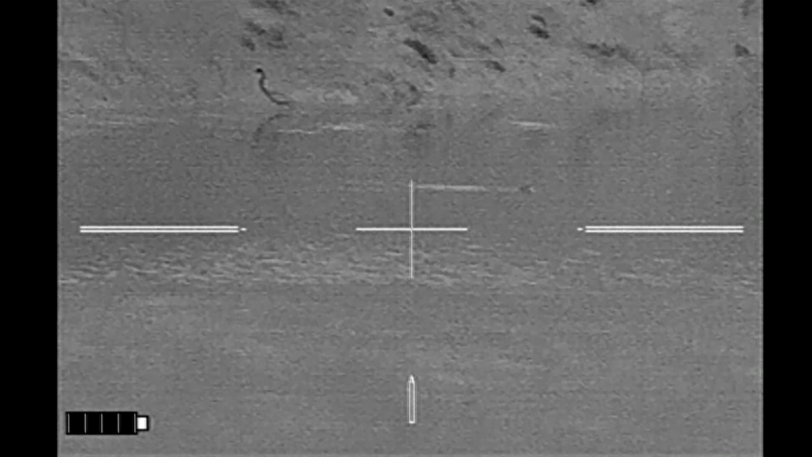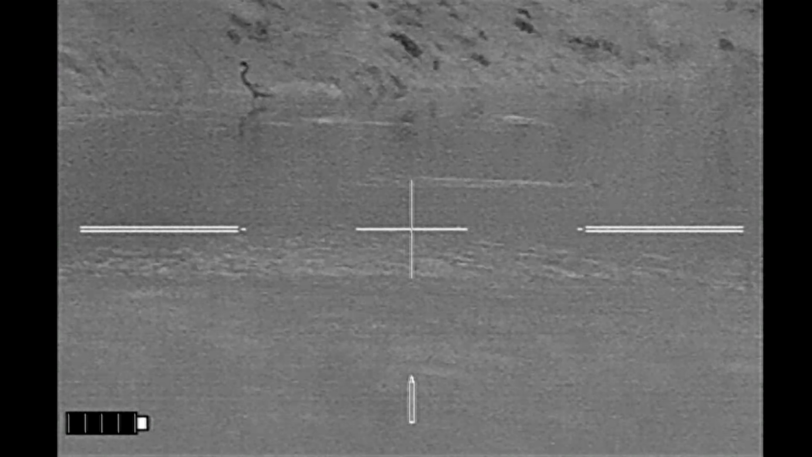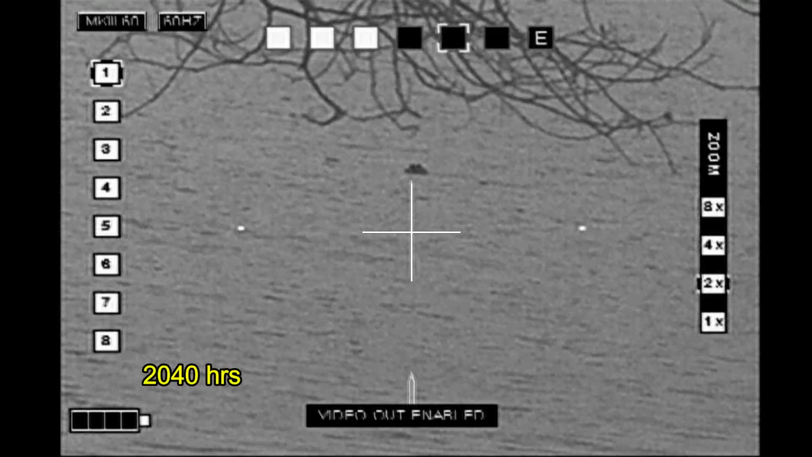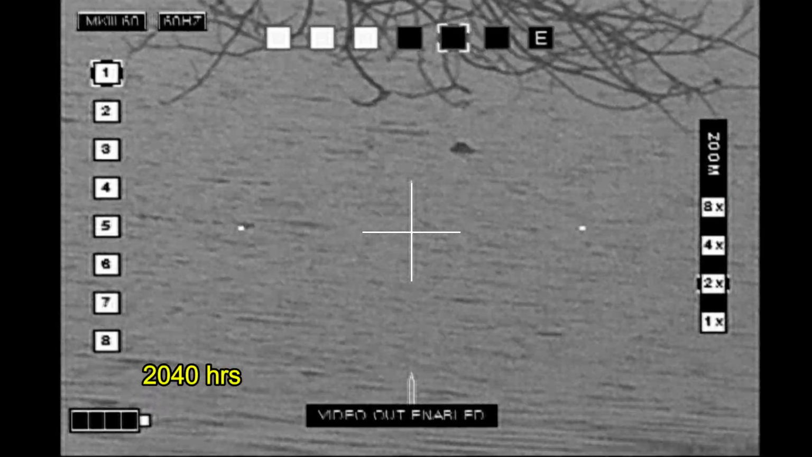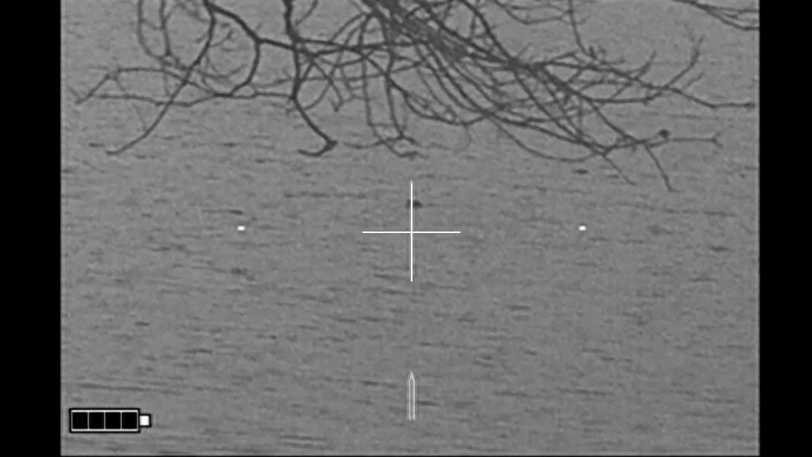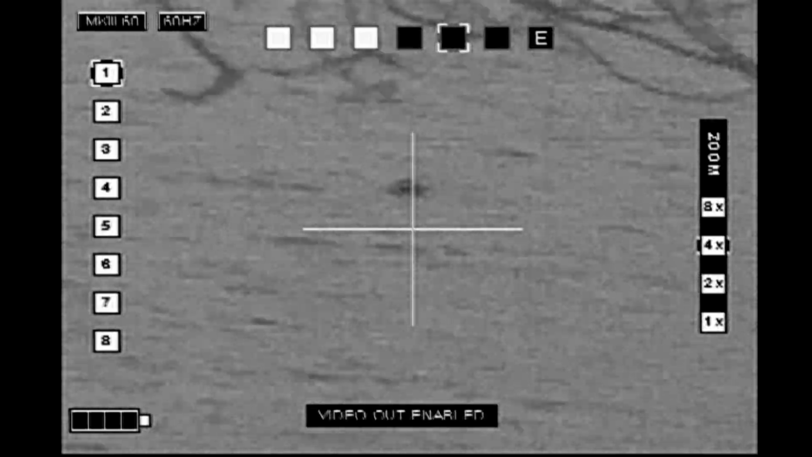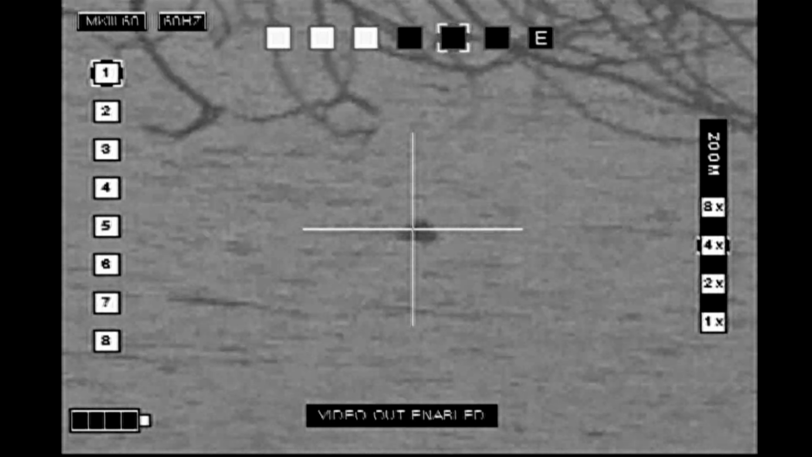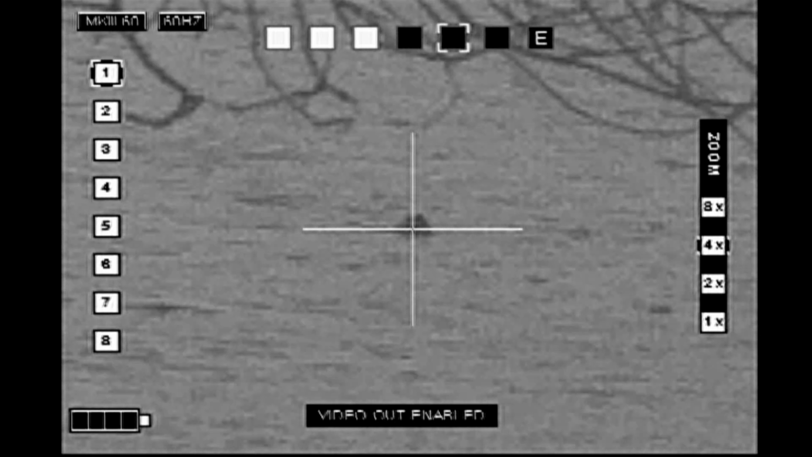Spied this beaver over in the lake, a couple hundred yards away. So I headed over to the lake area. The beaver is slow swimming out here in the middle. Here we go.